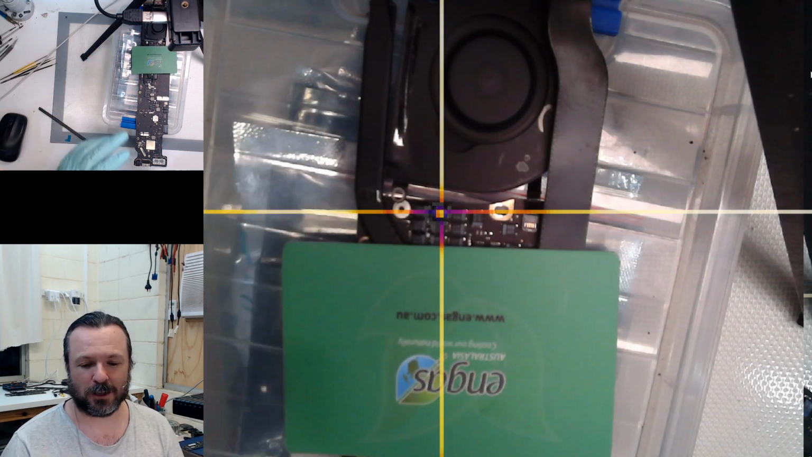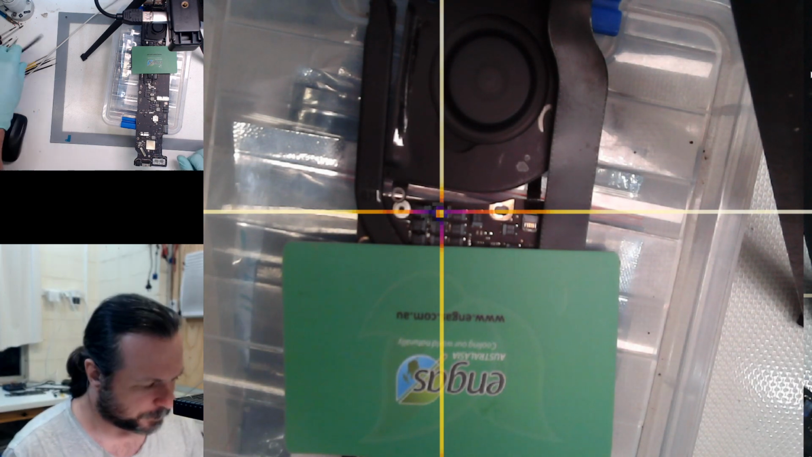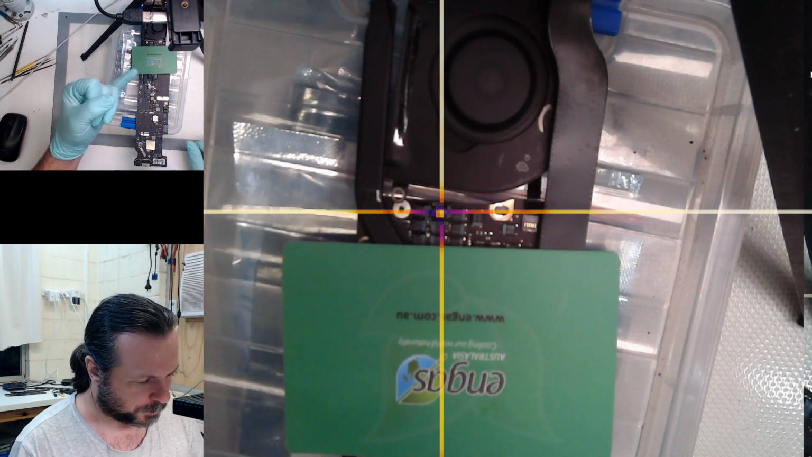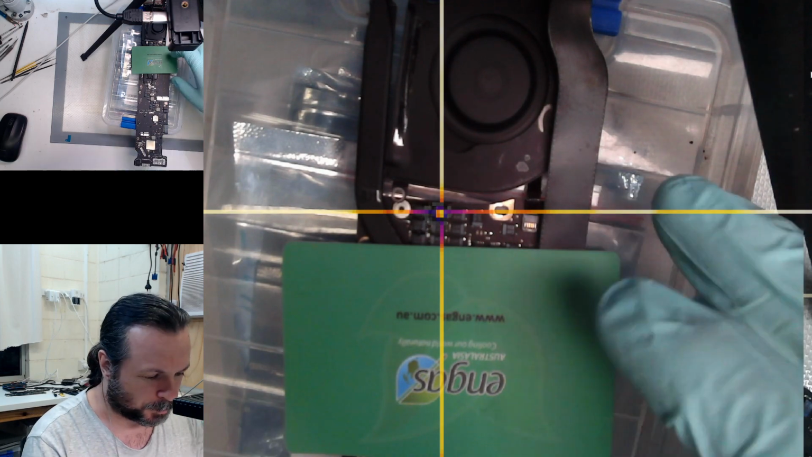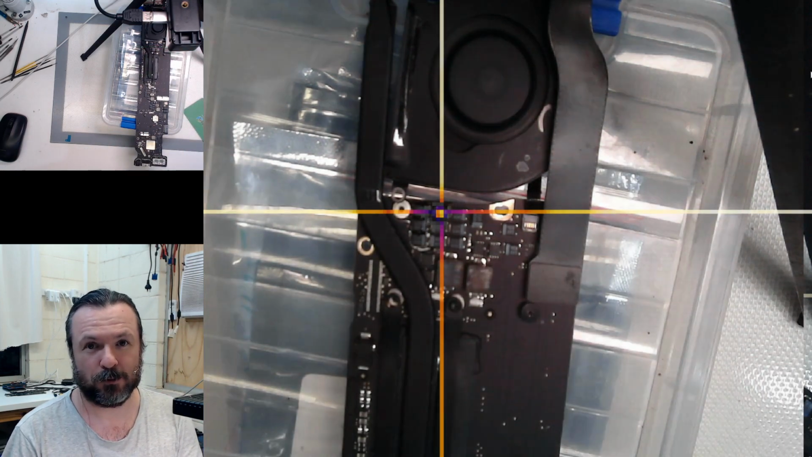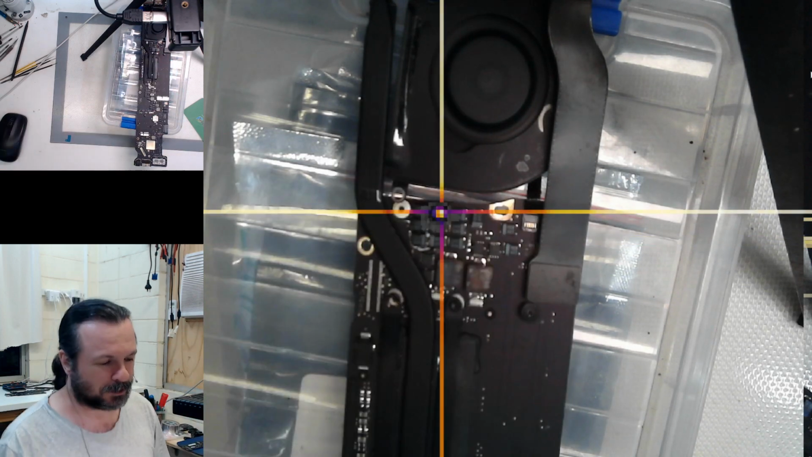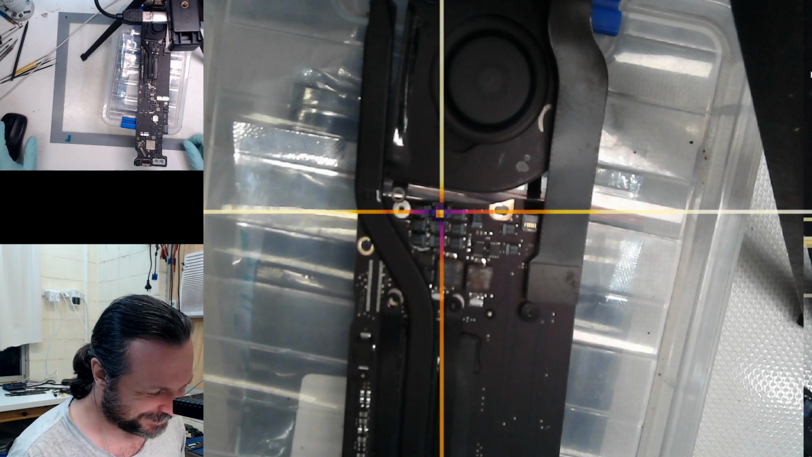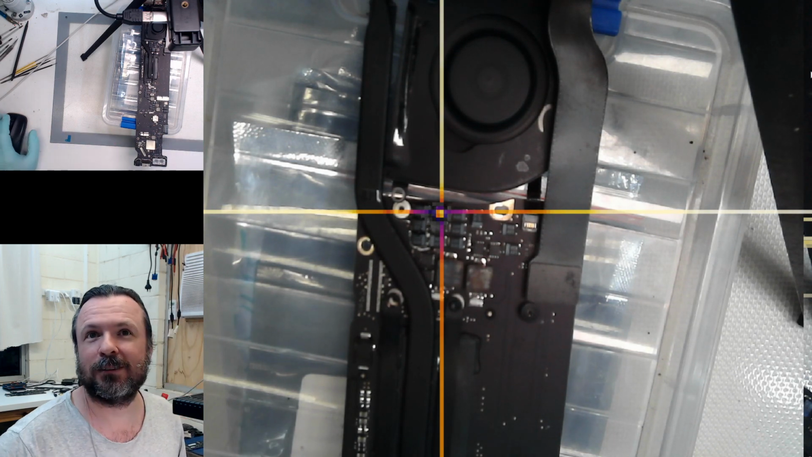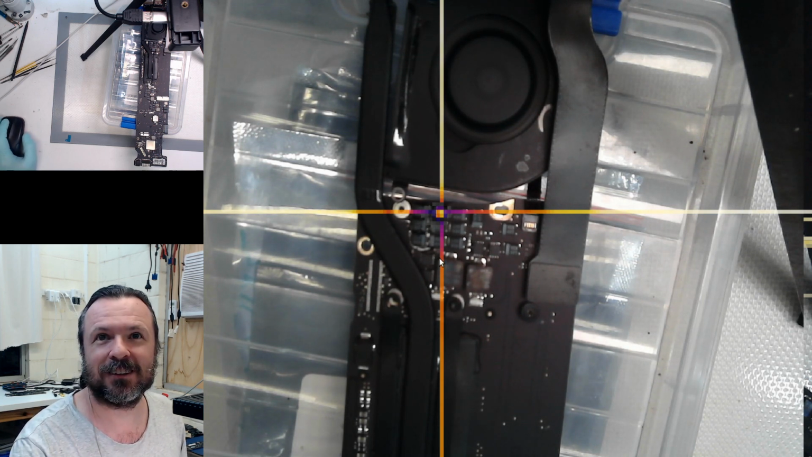But I'm particularly liking this, how that just immediately shows up that it's the resistor at fault. That's pretty good going. And I don't know how warm that is, so I'm now going to use my little pinky finger and put my finger on that. If I scream, you know it's hot. If I don't, you know it's not. It's hot. I didn't scream though. Yeah, that's pretty warm. Made me jump, damn it.